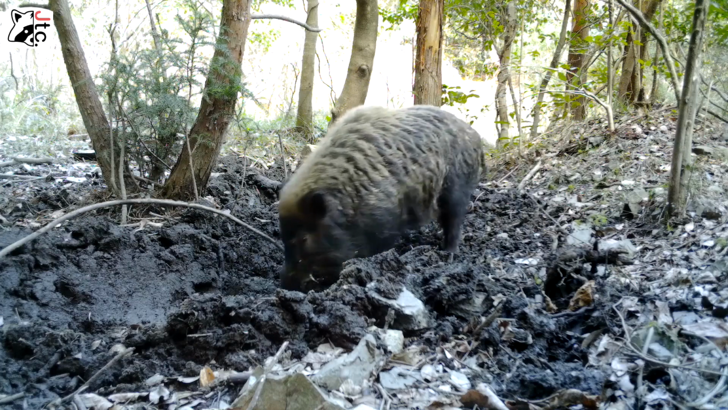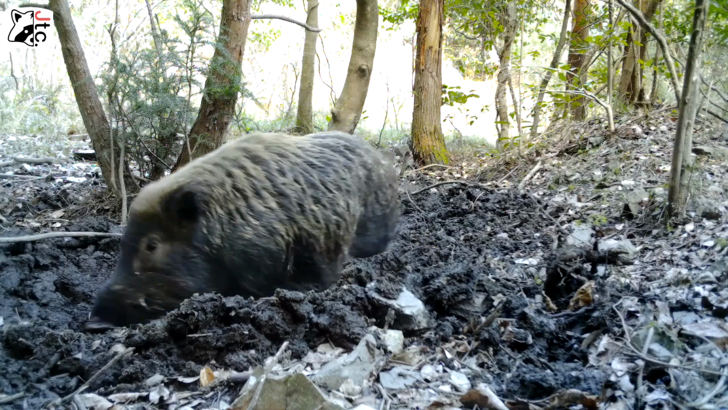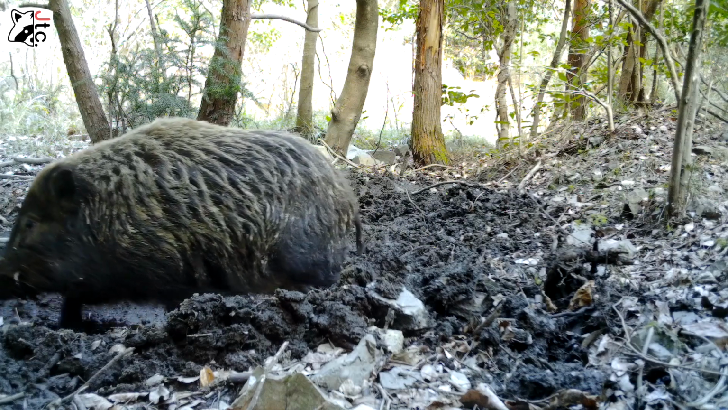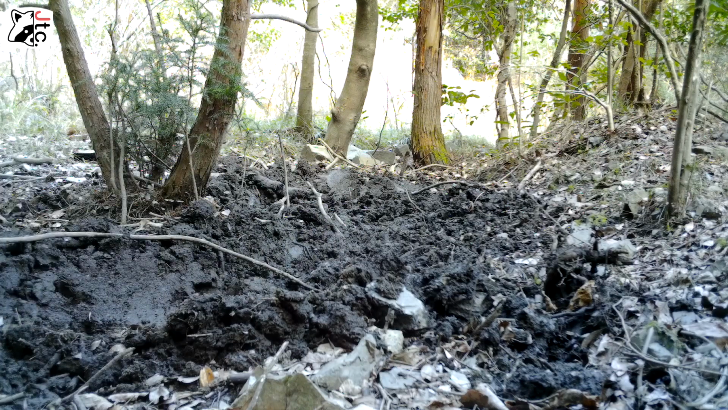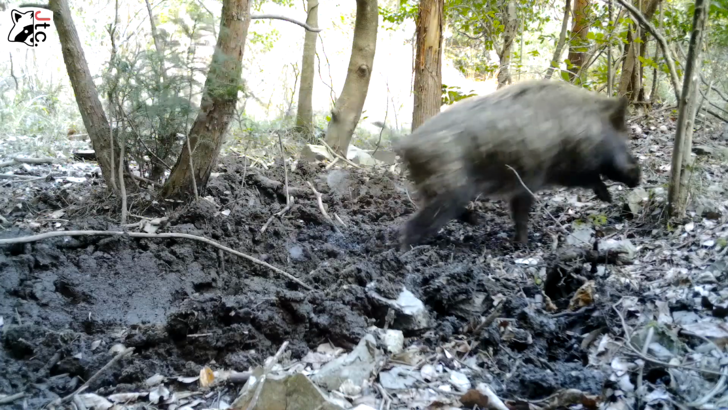Starting it off with a beautiful boar here. I think this might be a Eurasian boar because I don't see any white whiskers around his cheeks there. So again, we have it on another little muddy spot here, and they're just checking it out.